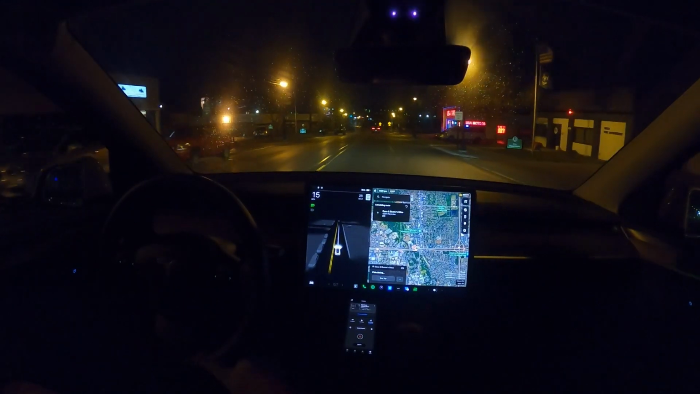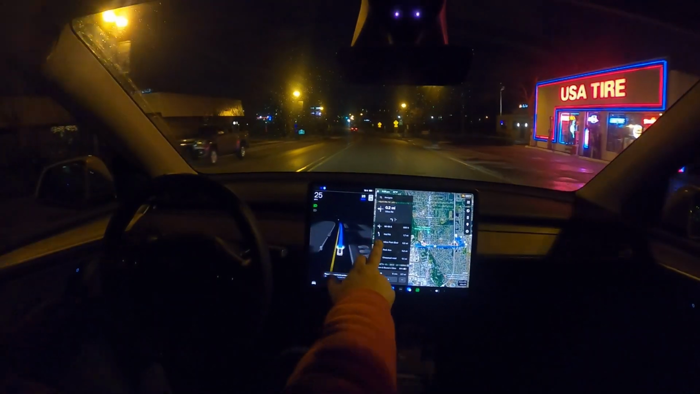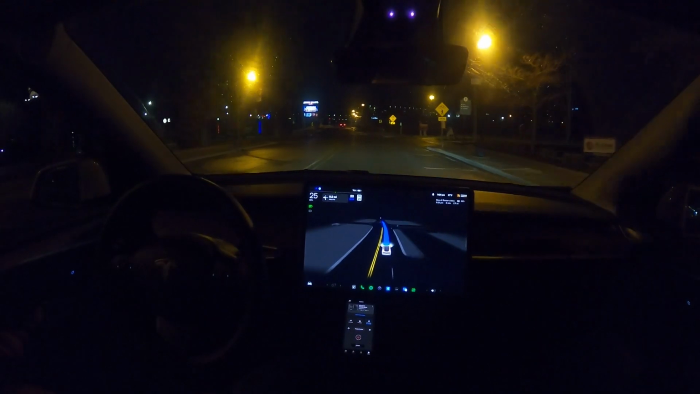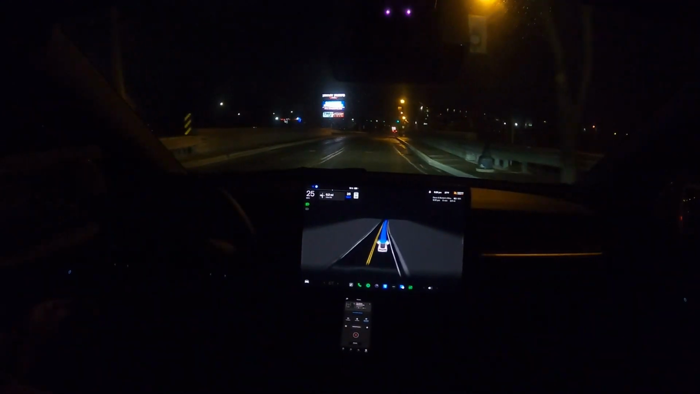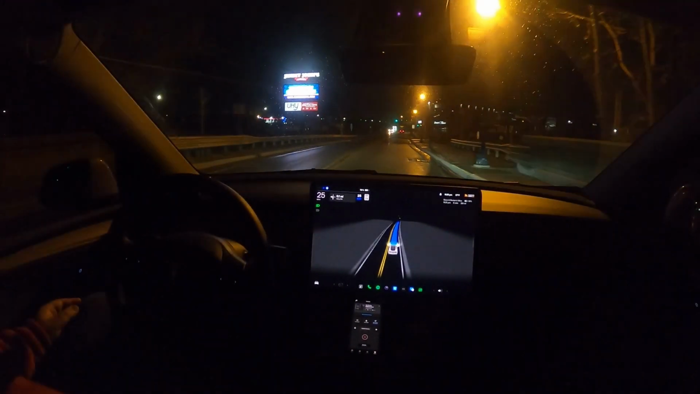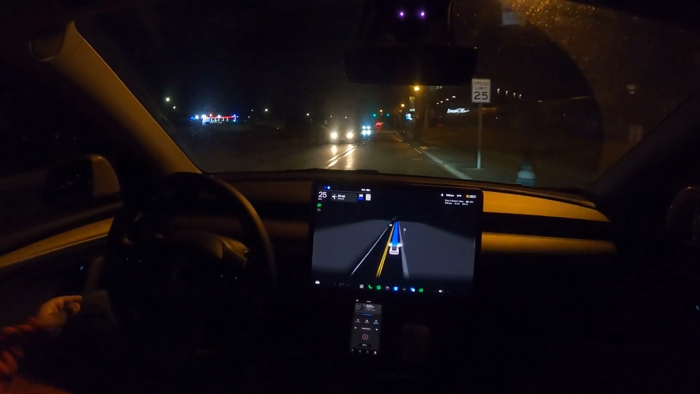Let's see which route it takes. Okay, cool. That's the exact route I want it to take. It's going to turn left here at this bridge up here. It's going to go back around. And I want to see how it's going to complete a three-lane changeover from a Michigan left. And it's actually quite busy out. It's going to get even more busy as we get onto Hall Road, which is the main road up here in the Metro Detroit area, up in Macomb, Shelby Township, Utica, Michigan, for those of you that are familiar with the area.